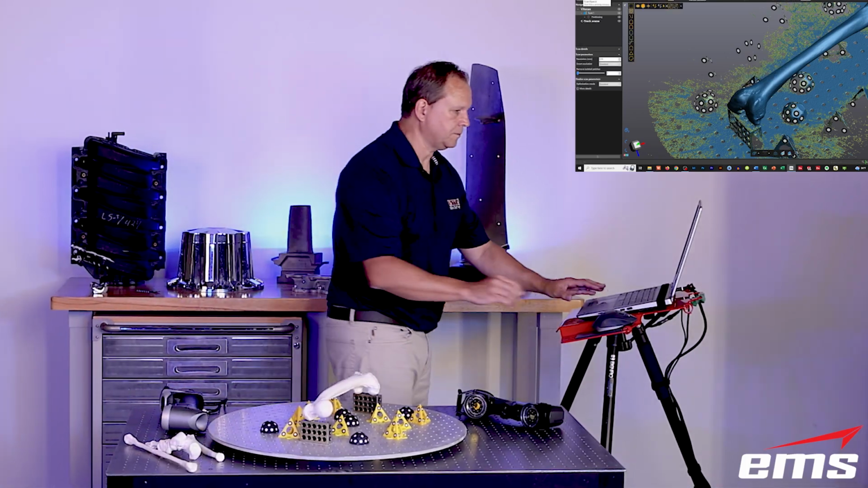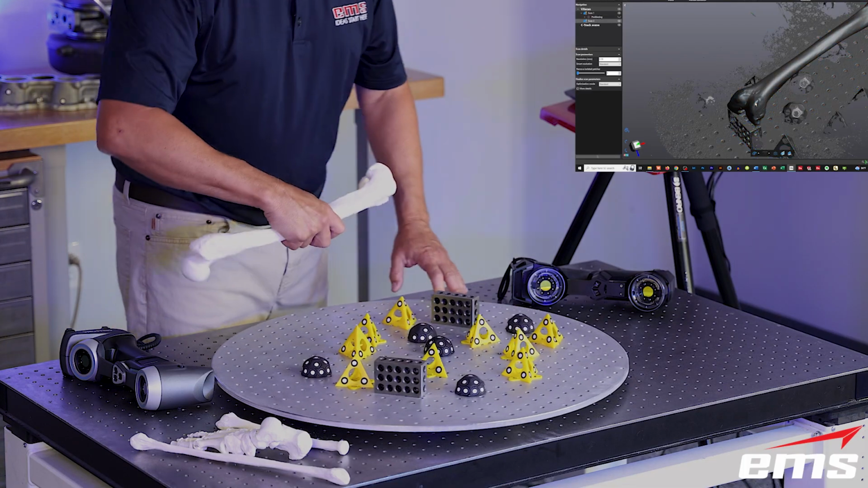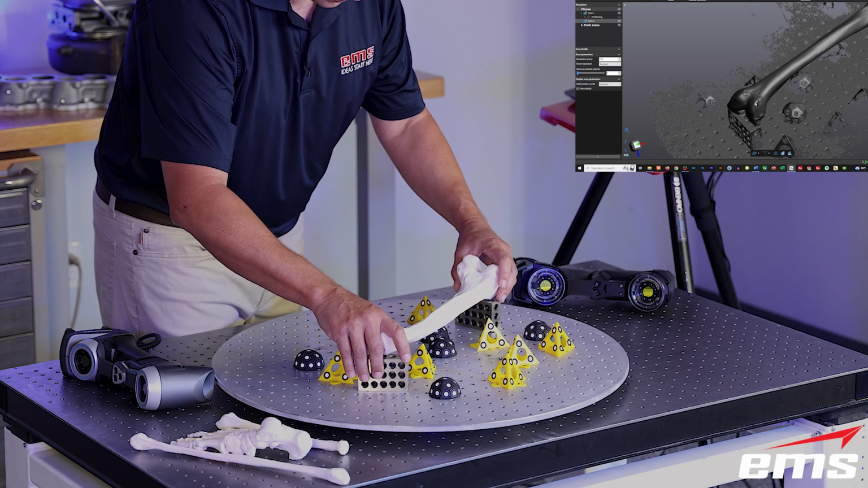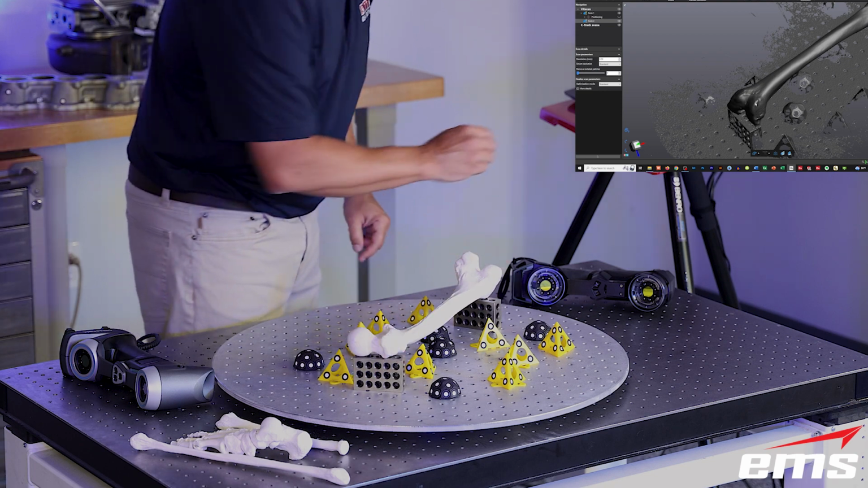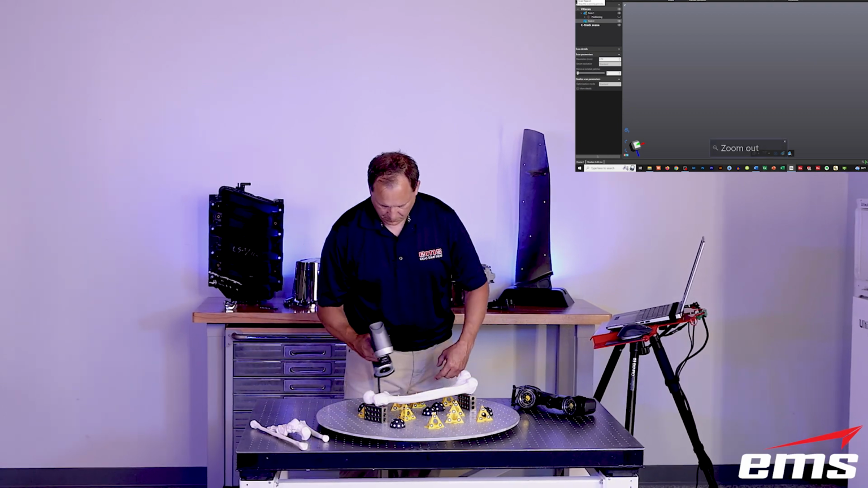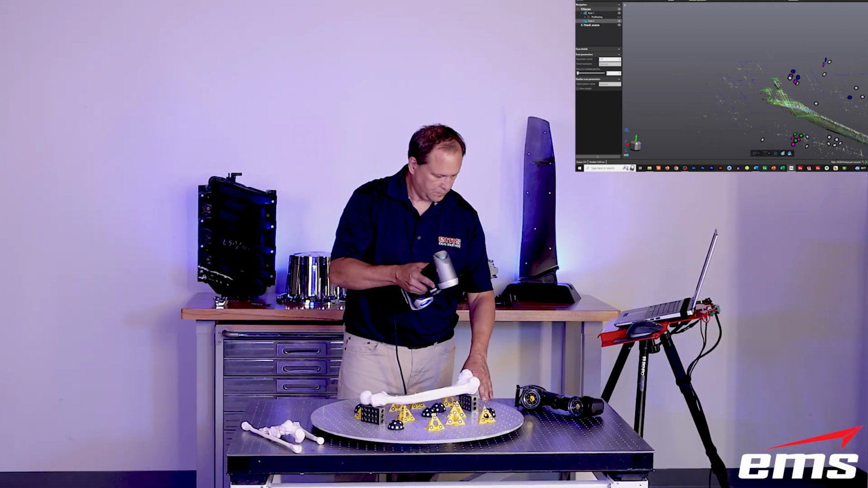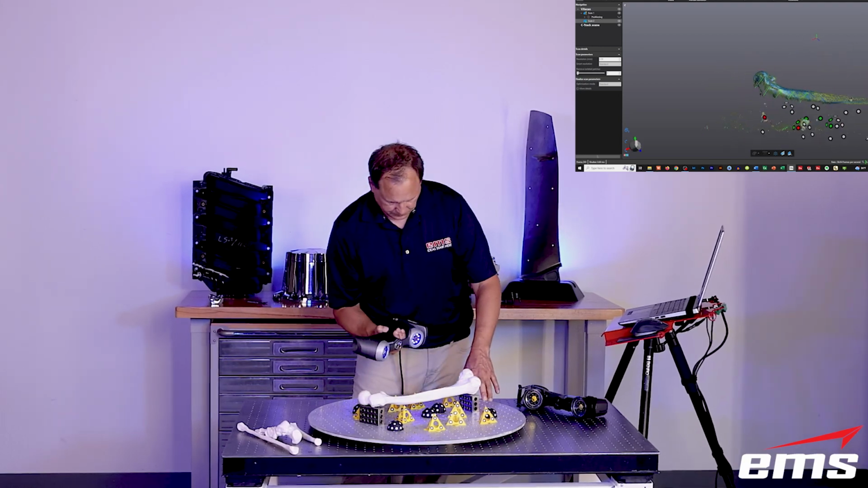So that's it. I hit stop scan. And now I'm going to add a second scan because we want to flip this bone over so we can get the other side of it. So I just flip it over, make sure my blocks are in a way we don't want the part moving around while we're scanning. And now we tell it, go ahead and scan again. So now we'll do the bottom side. And you can see how fast it picks up the data.